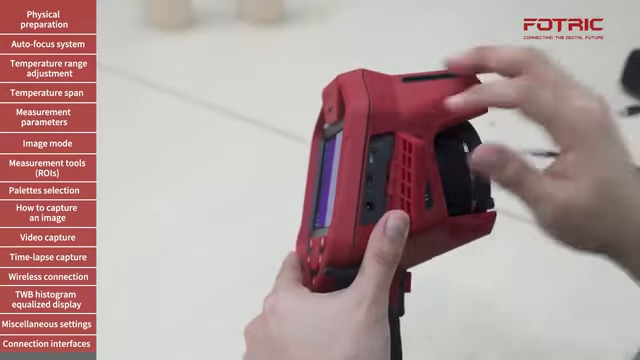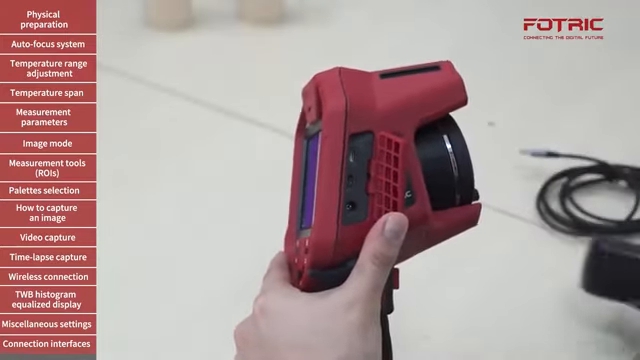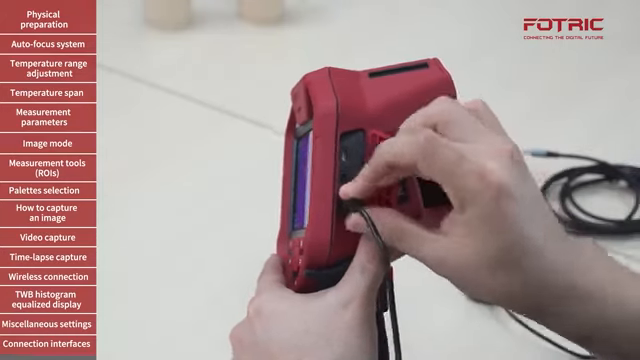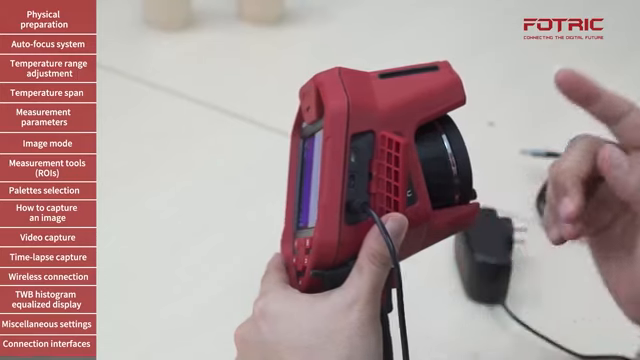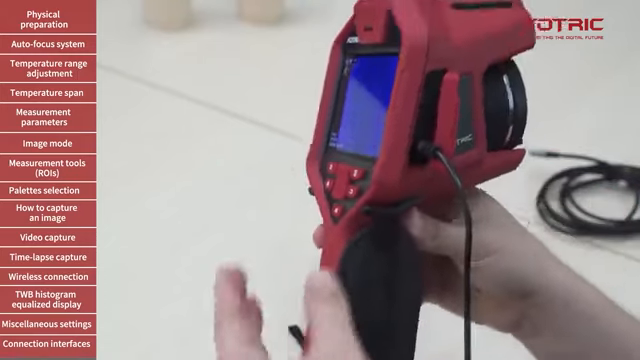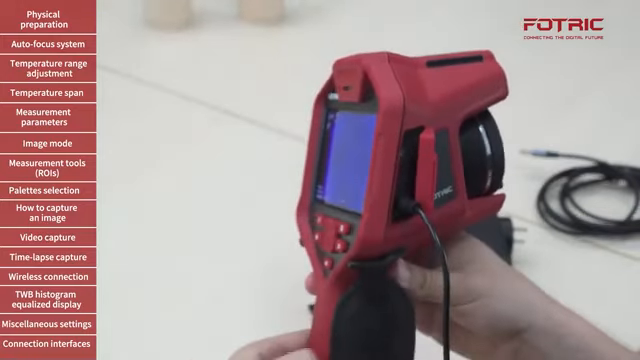transmission data interface. And lastly, we have the power interface that allows the camera to be connected directly to the power if I require to do inspections for long periods of time. If the battery is plugged onto the camera, this power source will also charge the battery internally.